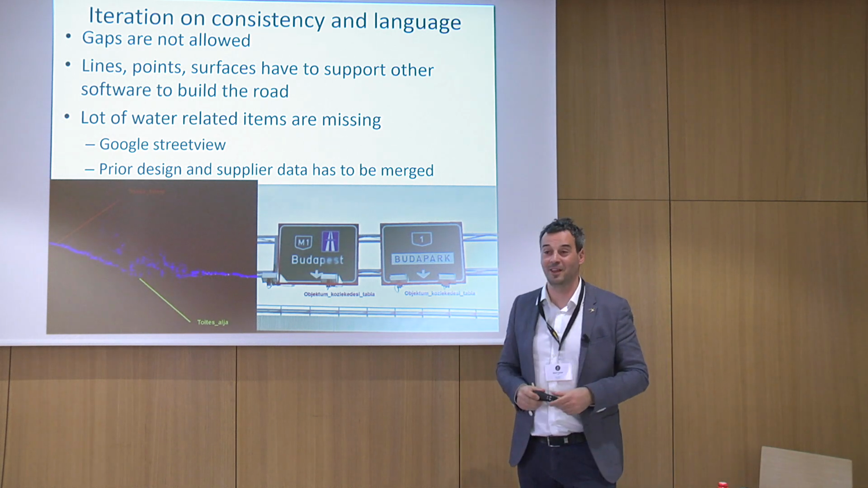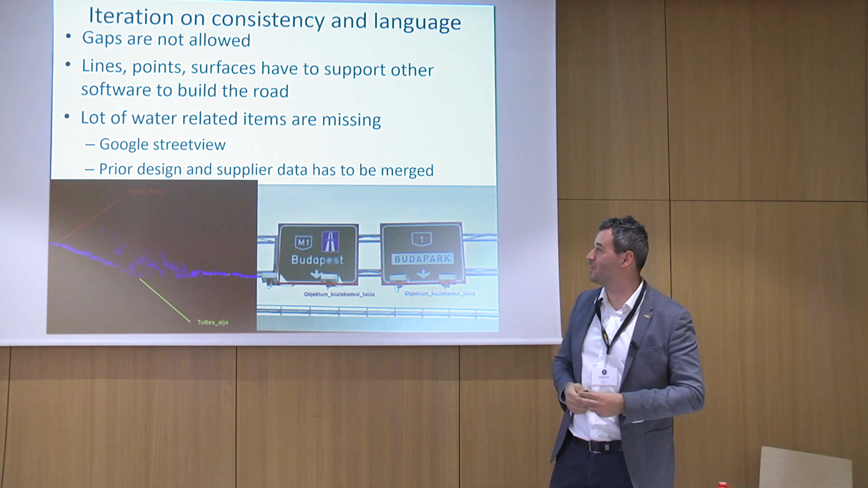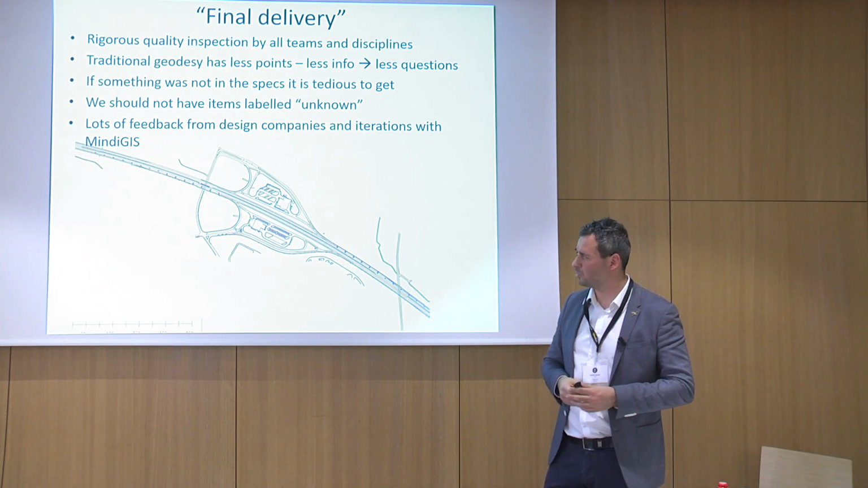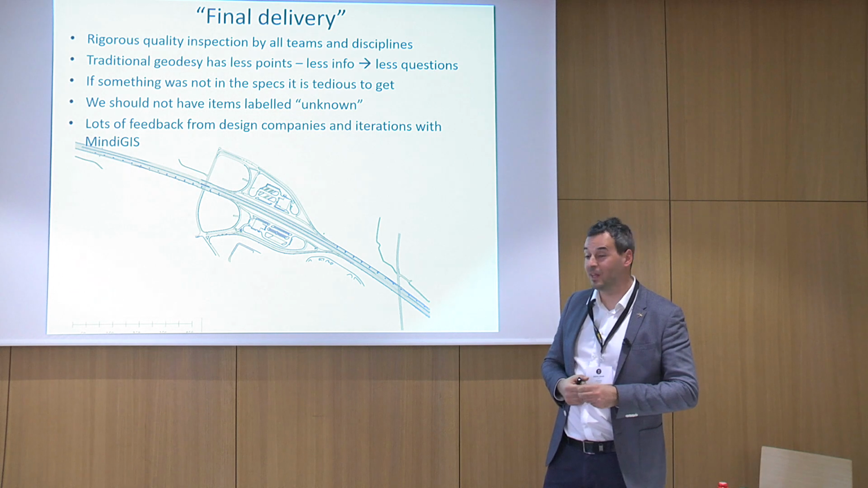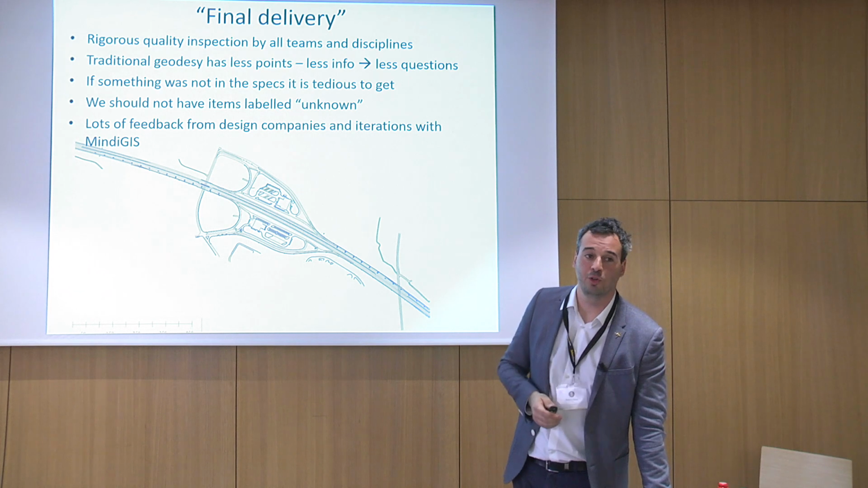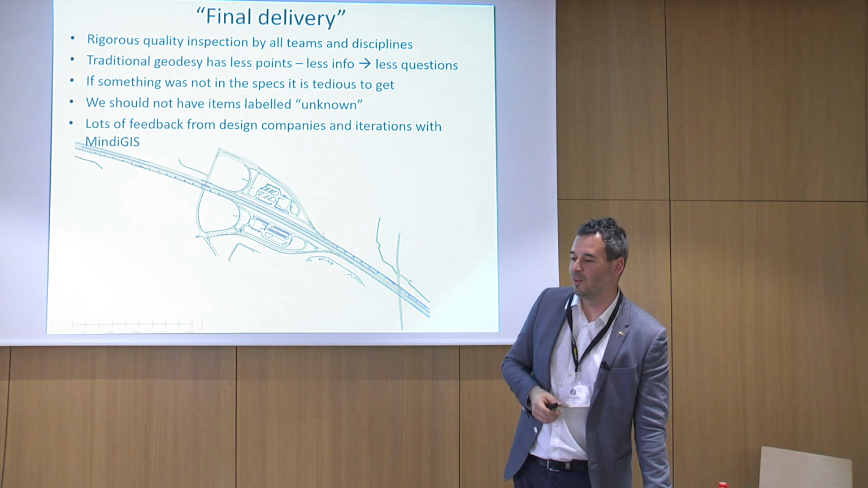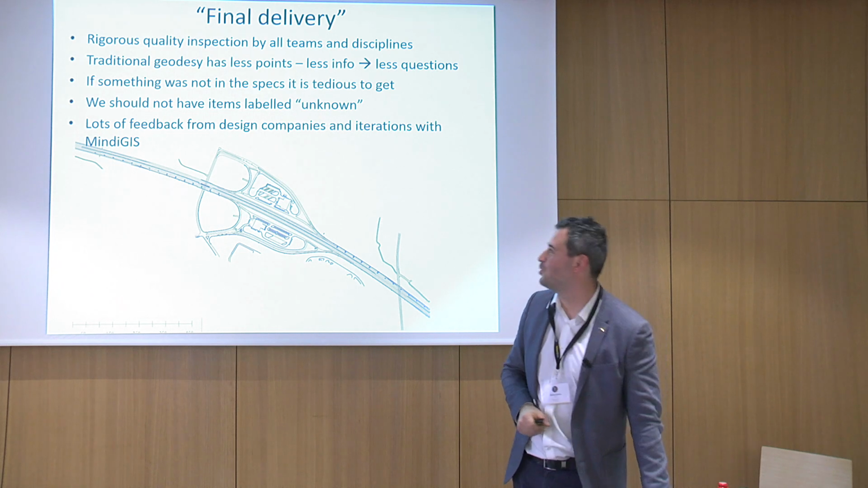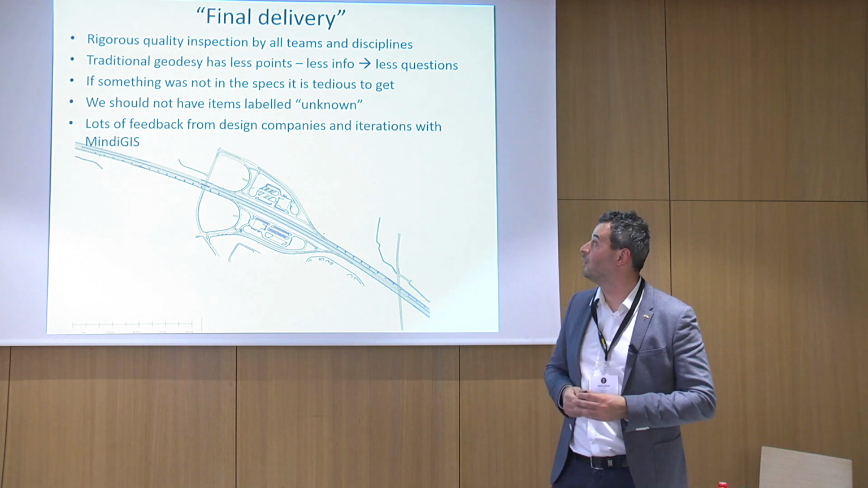So we could just combine LiDAR, photogrammetry, Google Street View, terrestrial laser scanning, and all the prior data. Then the final delivery is something that, as I said, 2 different companies and 6 different design groups all went through. Initially we had a 55 item list of complaints from them, and then we reworked everything, and now I think they are content.